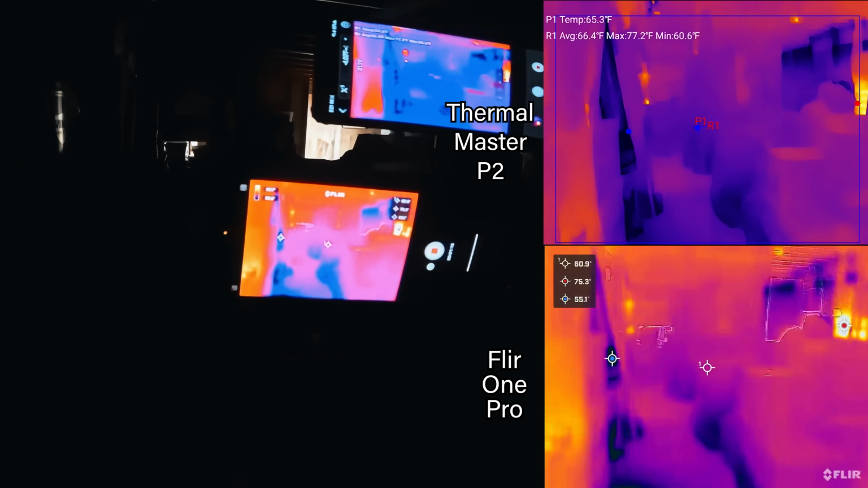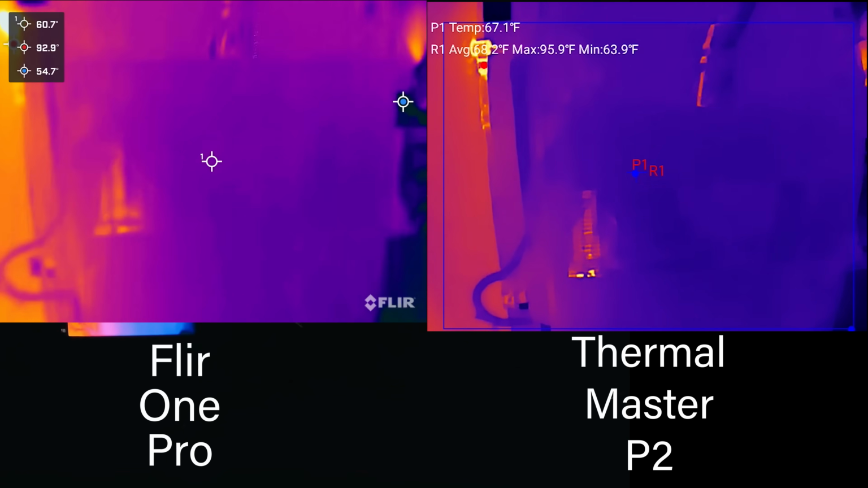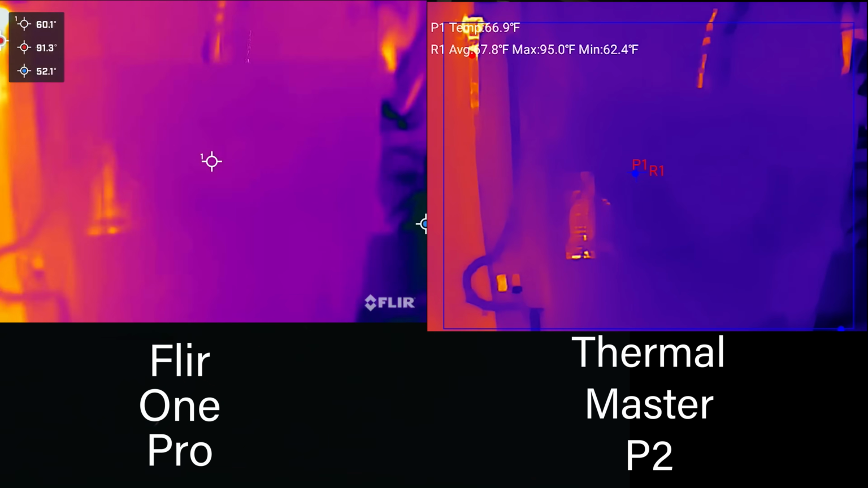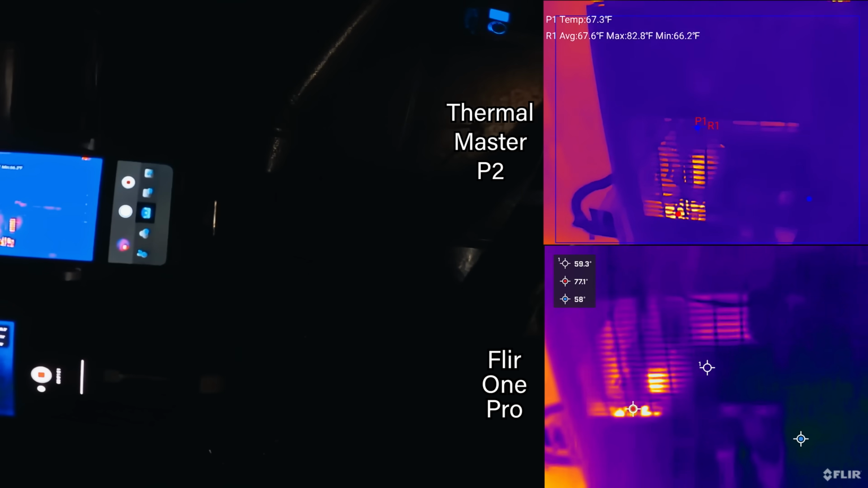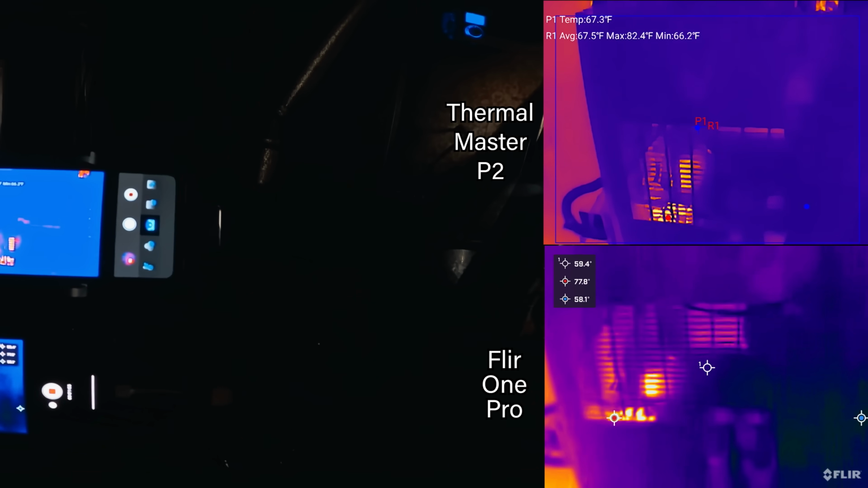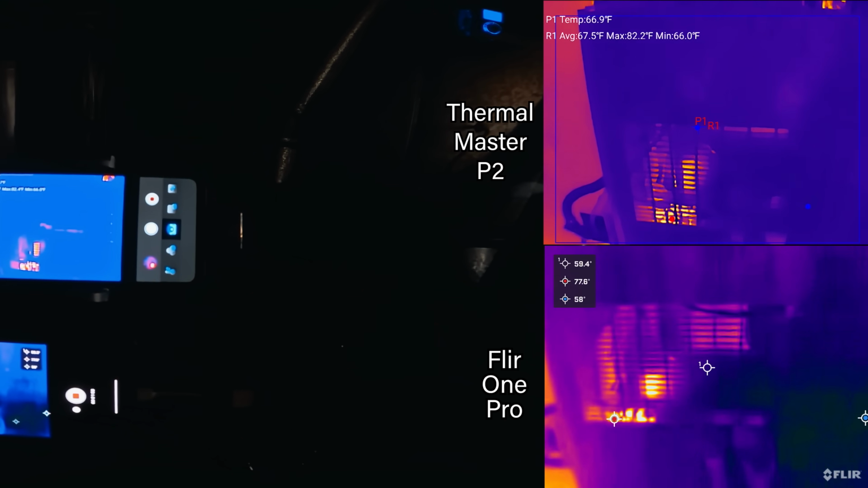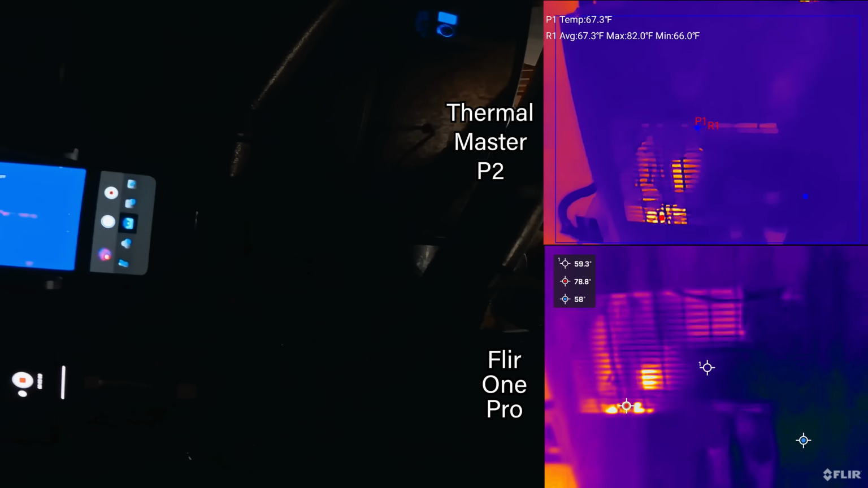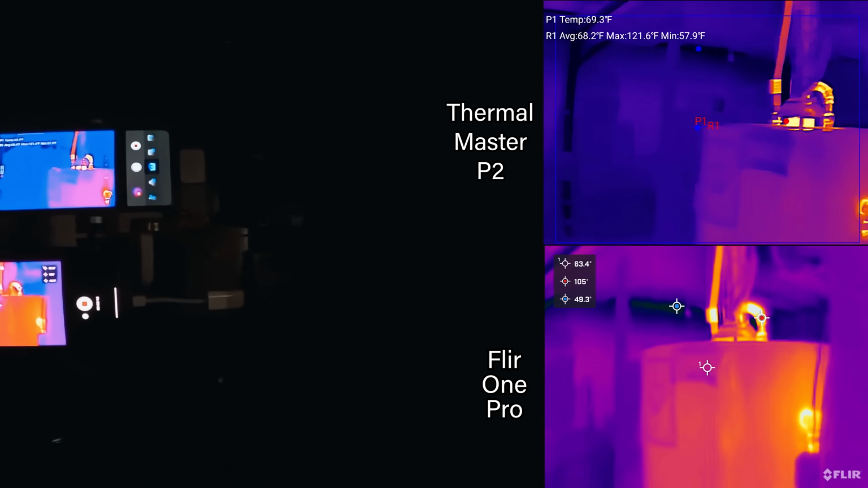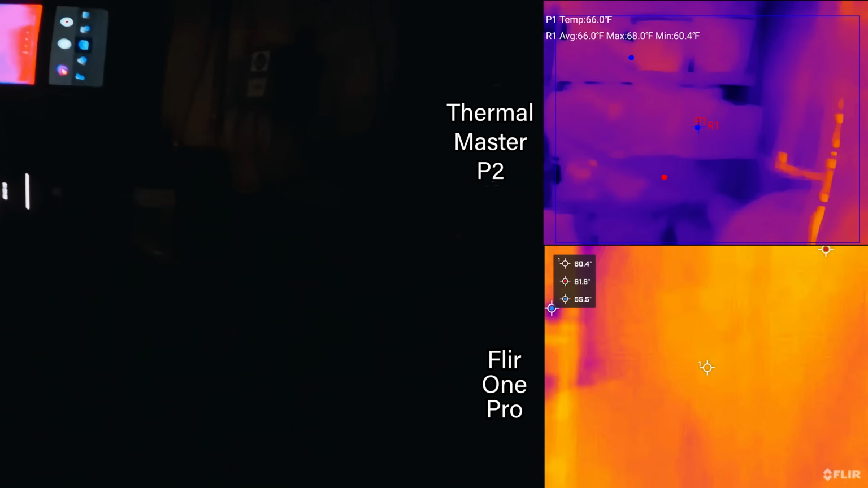And we'll come around here, take a look at the furnace. Wow, that is a big difference on how the image looks. They're pretty close, but you can see the hottest point on the Flir One is 77, 78, and the max on the P2 is about 82. So it's a little off. The P2 does a really good job at making it look sharp without having to use a second camera.